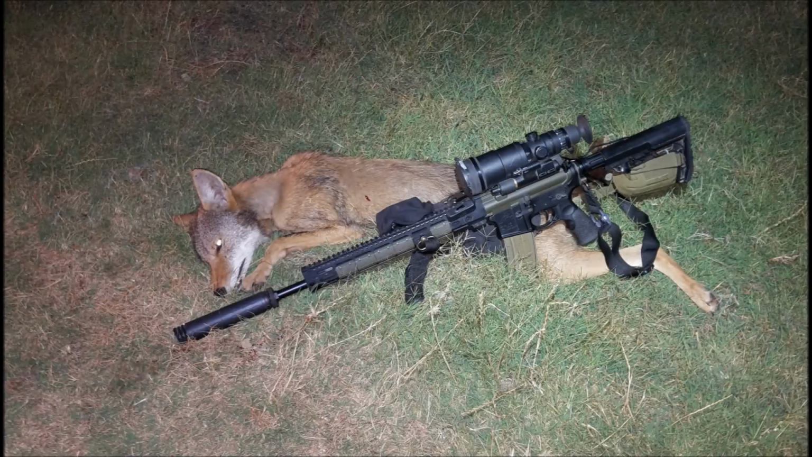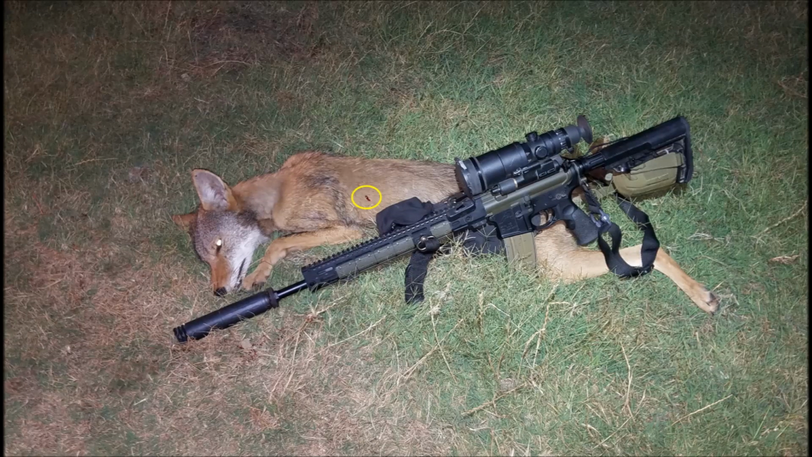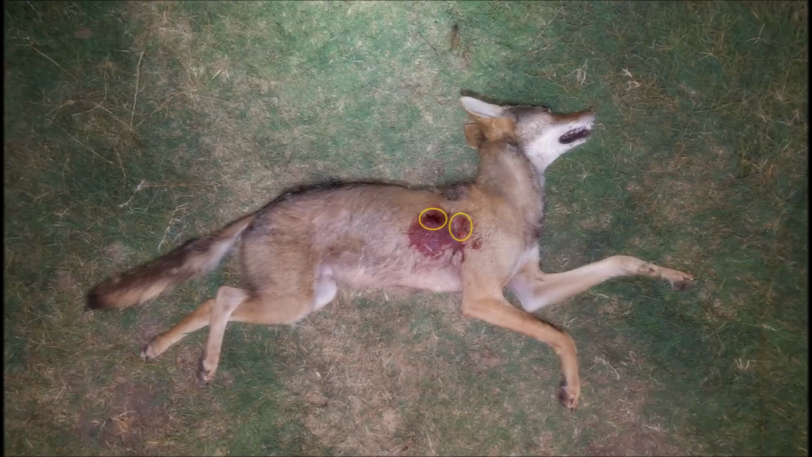He turned out to be a young, small male coyote, and with the crosswind I expected the bullet to drift further to the left, but it hit pretty much exactly where I aimed. The second shot entered at the base of the neck in the front, and both shots exited on the opposite side shoulder.